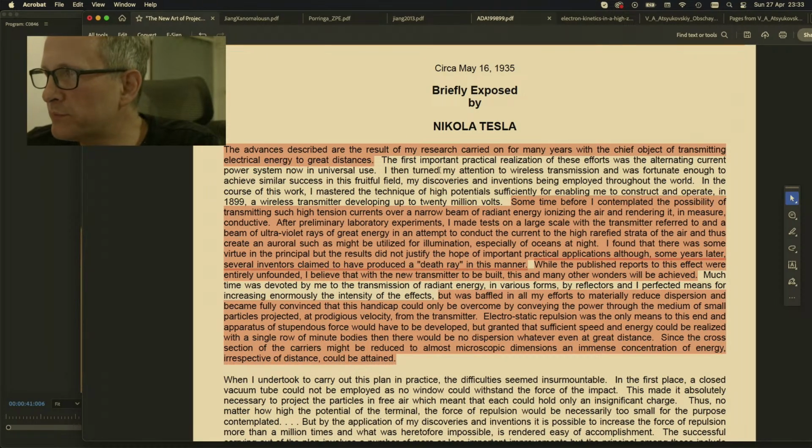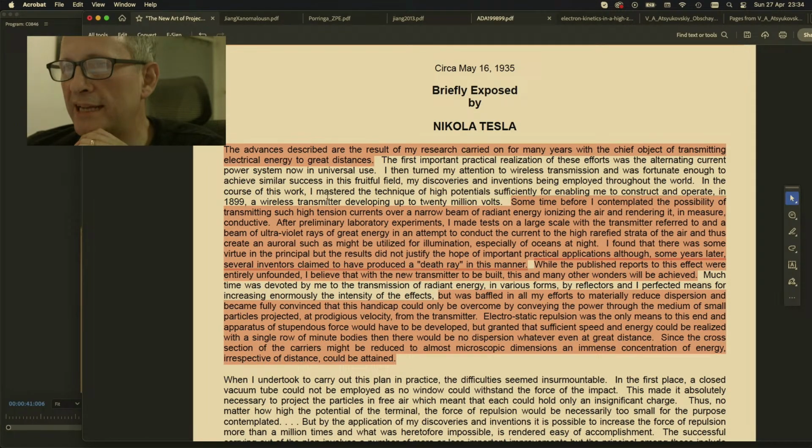The first important practical realization of these efforts was the alternating current power system now in universal use. I then turned my attention to wireless transmission and was fortunate enough to achieve similar success in this fruitful field. My discoveries and inventions have been employed throughout the world. In the course of this work, I mastered the technique of high potential sufficiently for enabling me to conduct and operate in 1899 a wireless transmitter developing up to 20 million volts.